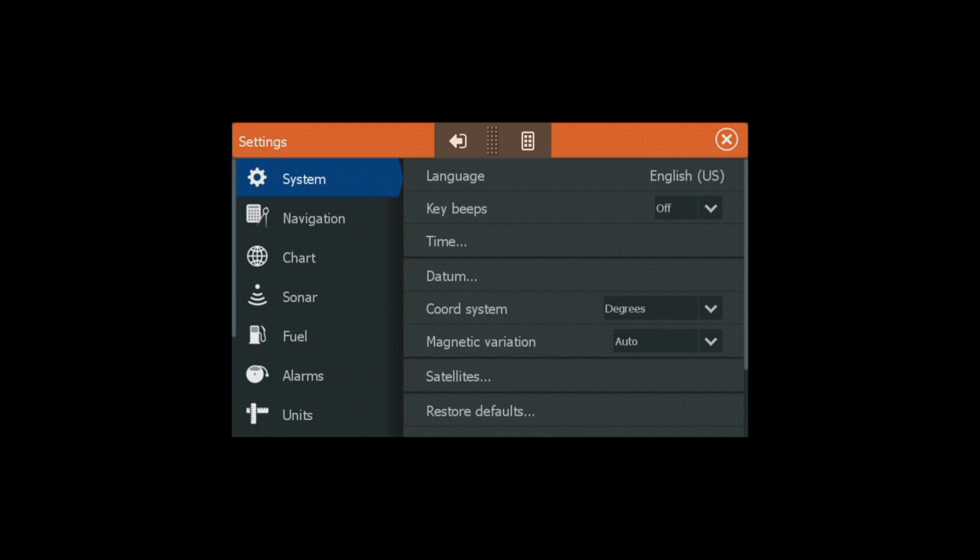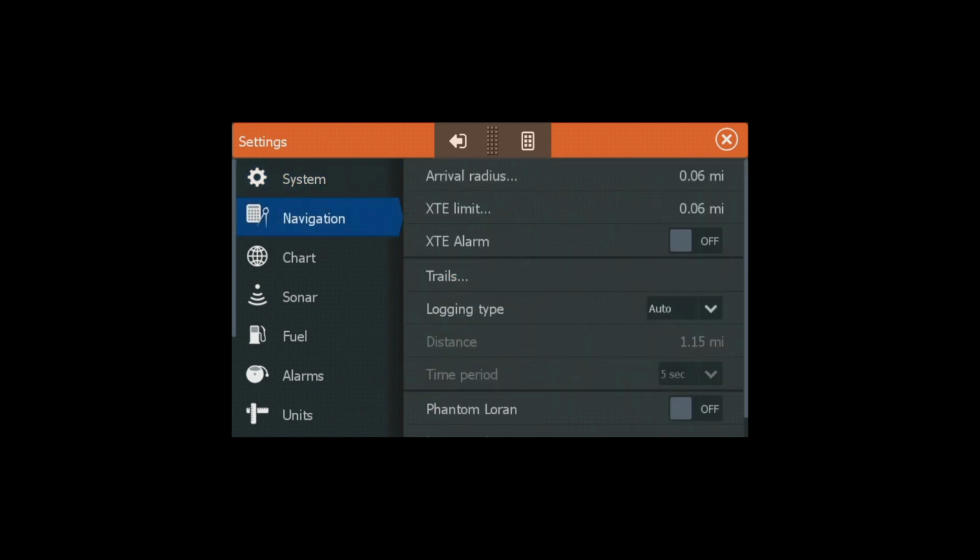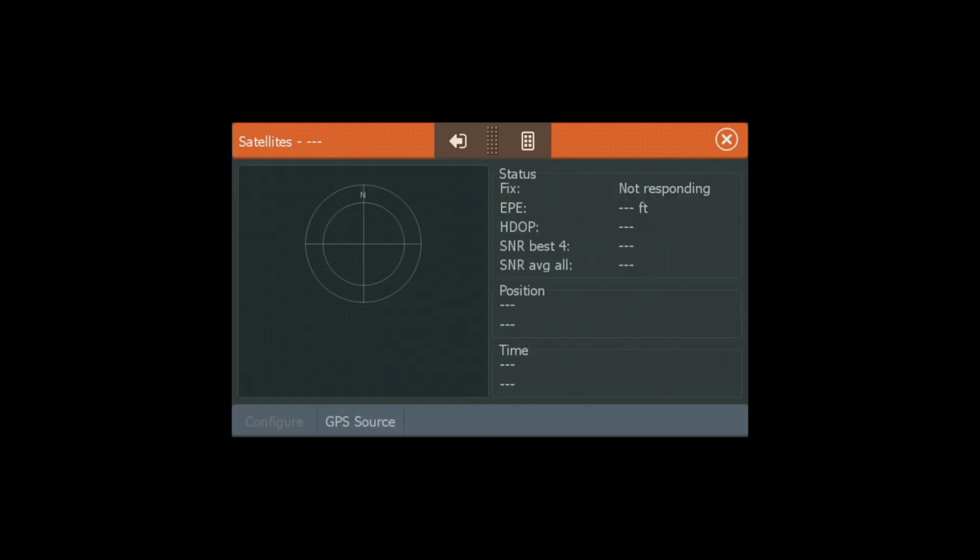Settings for the system and navigation. Under system, you can click on satellites, and it'll show what satellites you're tracking and your position. You can connect in an external GPS source, but most of the time that's not really necessary.